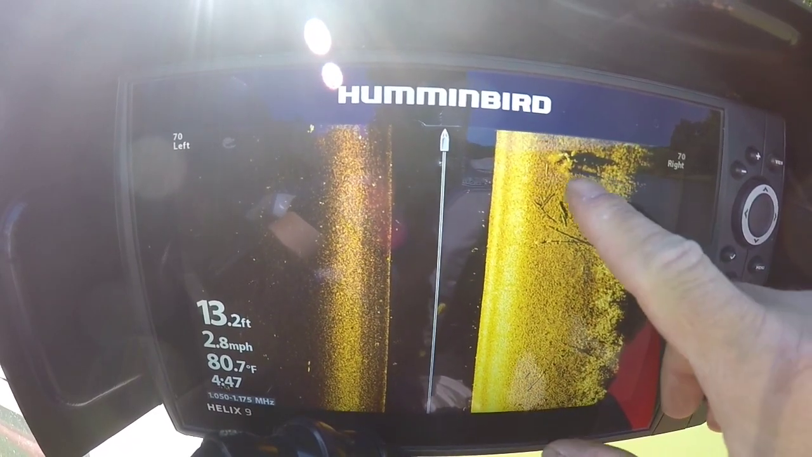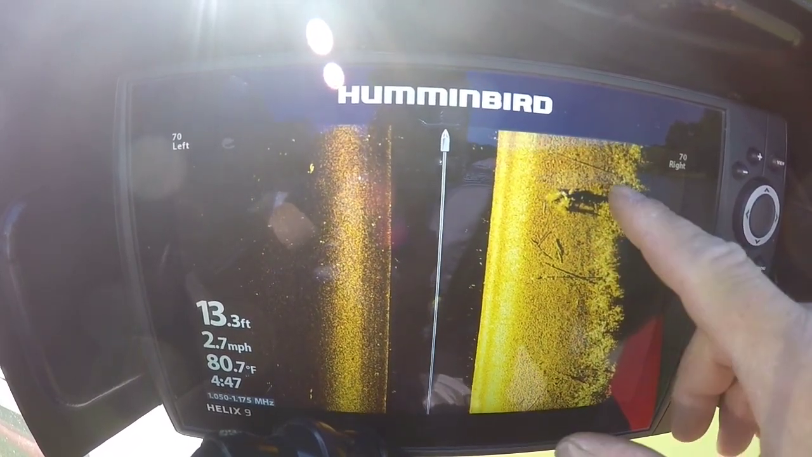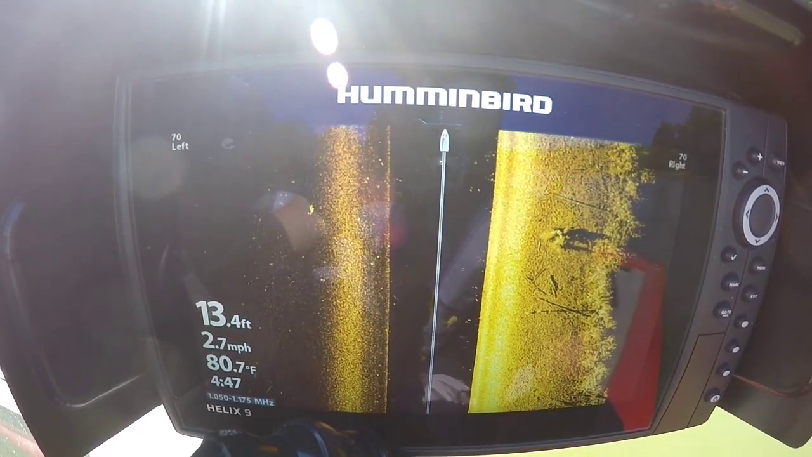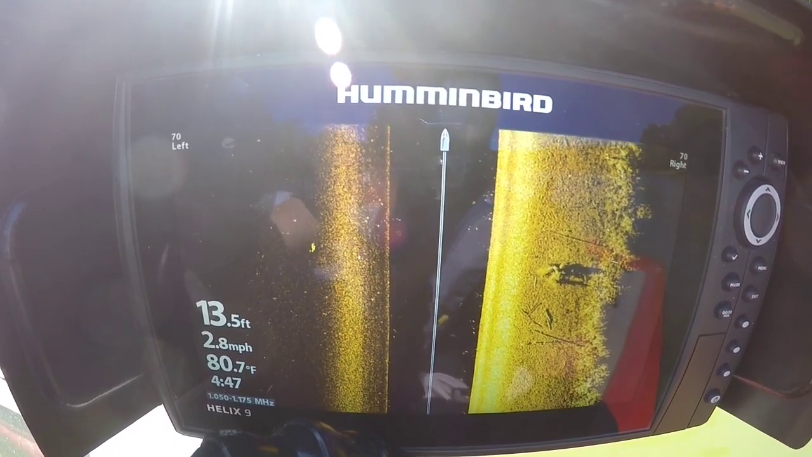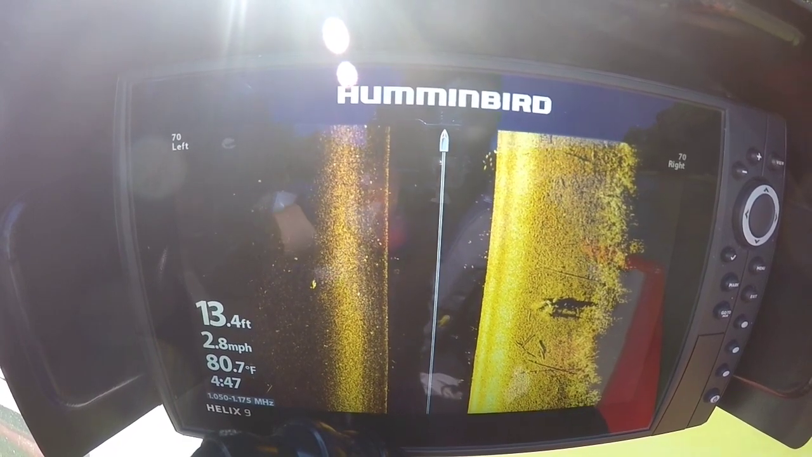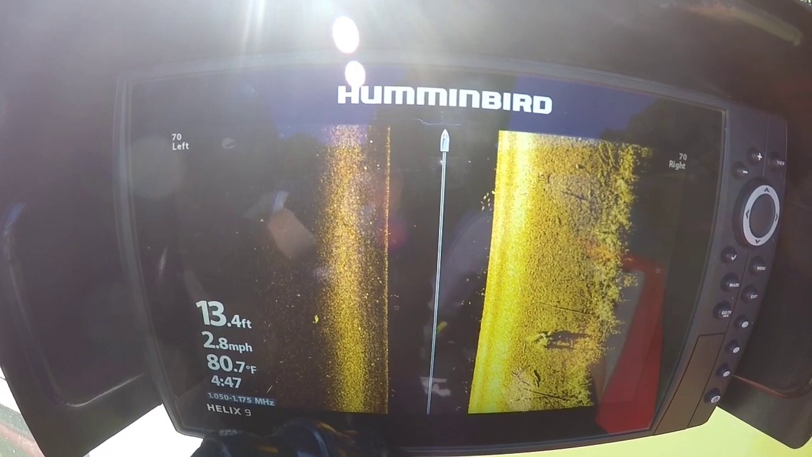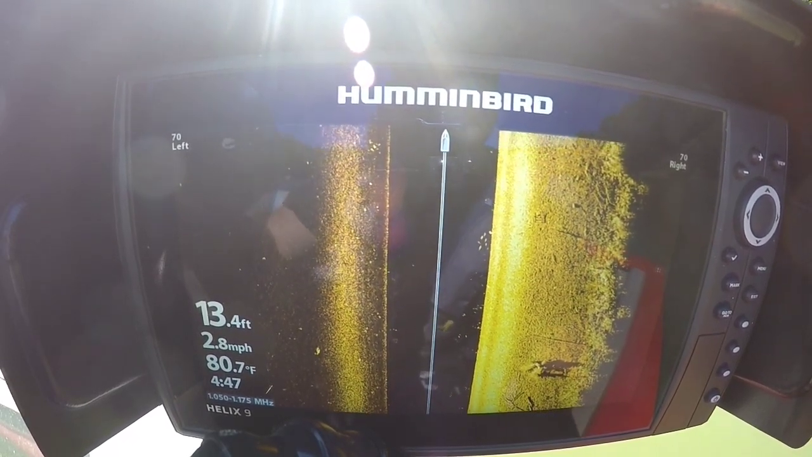There's a good brush pile right there. Single Christmas tree, it looks like. Big laydown right there. But I would come out and just kind of hope to find the things and stumble across them. And honestly, that didn't... Look at that, there's some good fish right there. Hope you guys can see that. Dang, man, I might have to start fishing here in a little bit.